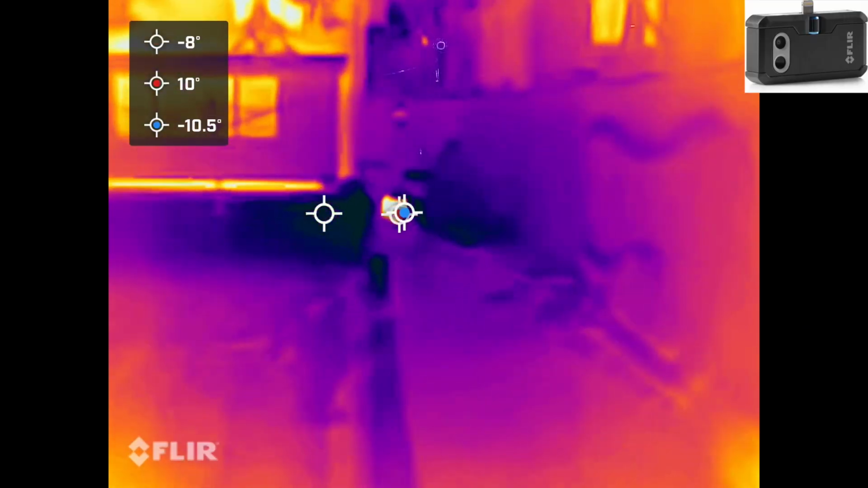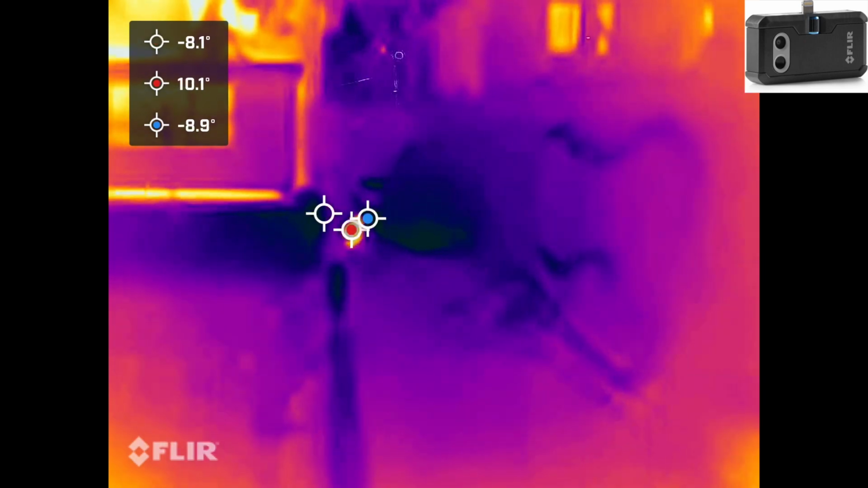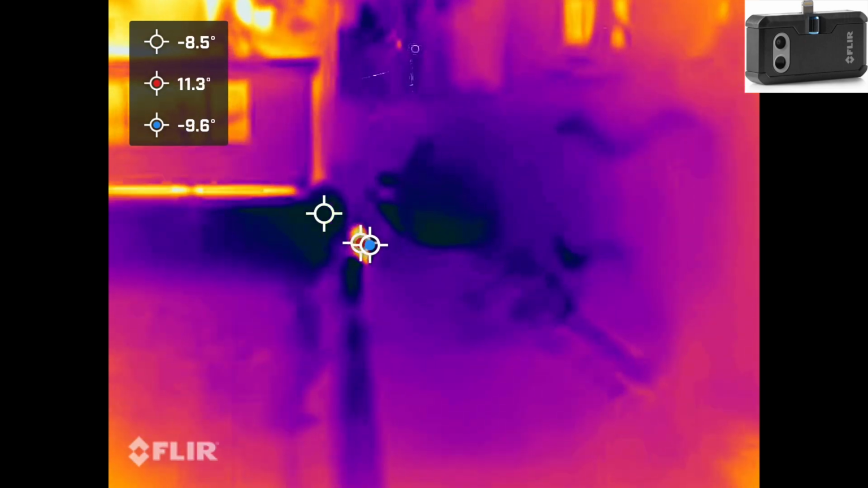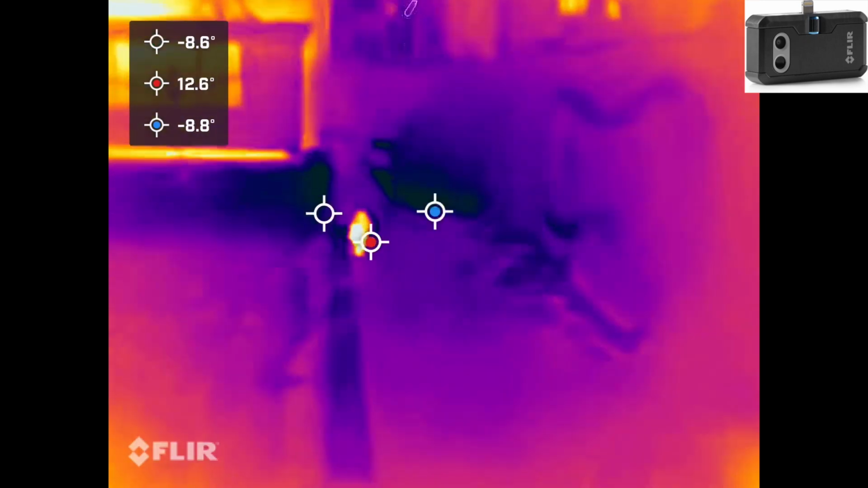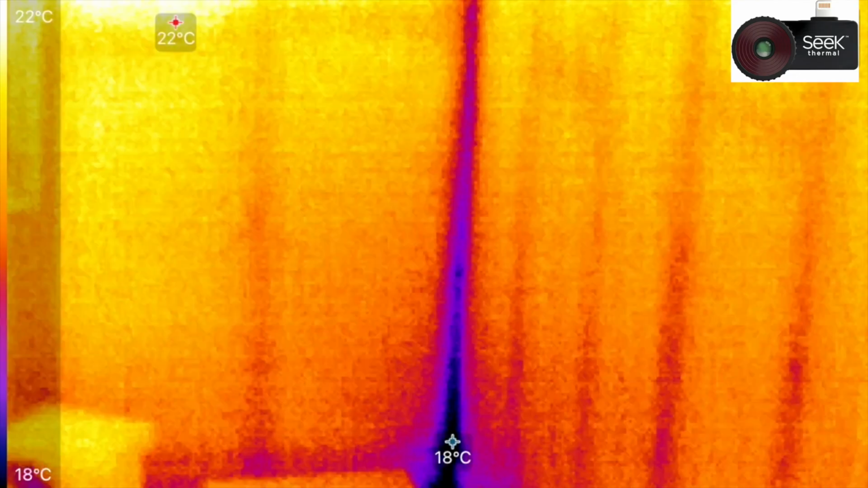The Flir camera is once again a bit more blurry, so you can't really tell what kind of animal it is, but it still has decent enough thermal resolution.